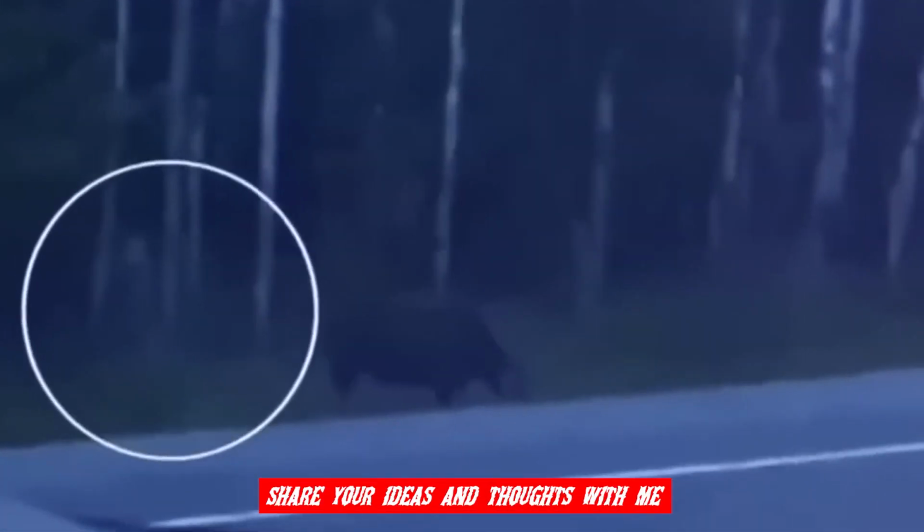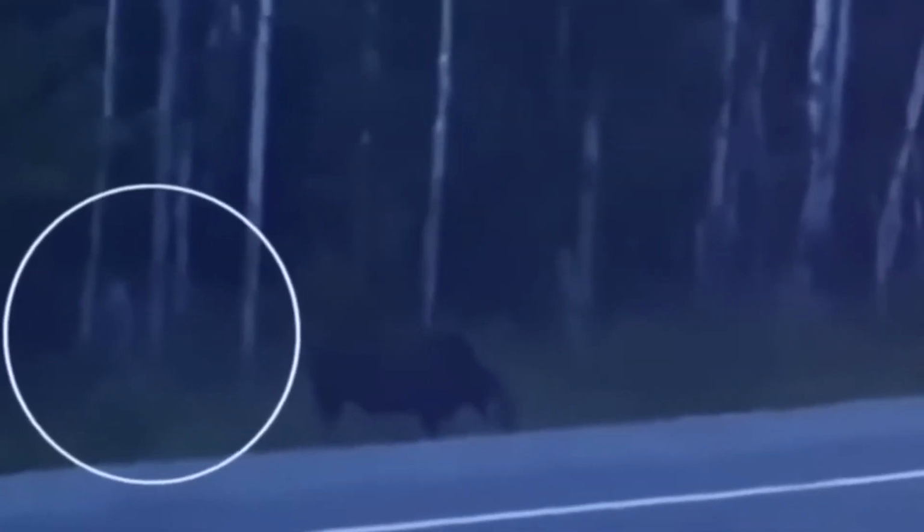What is that thing doing there? Is it just curious? Does it want to find something? Share your ideas and thoughts with me, because I really want to know.